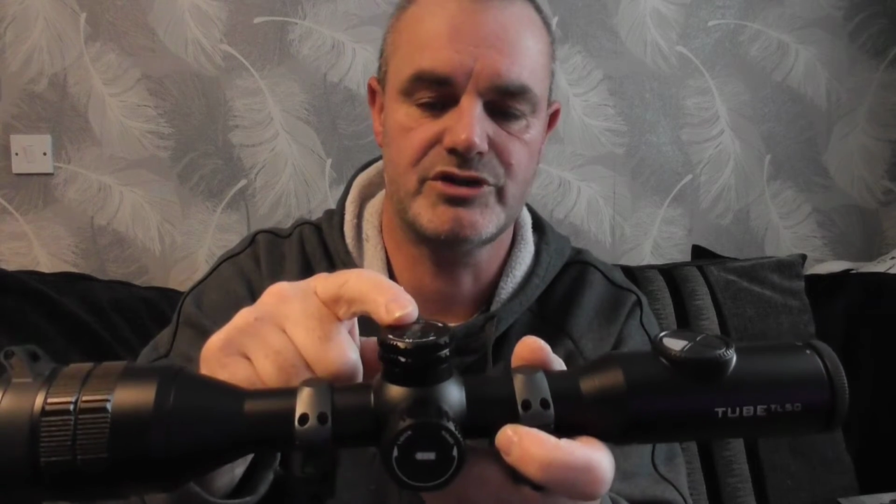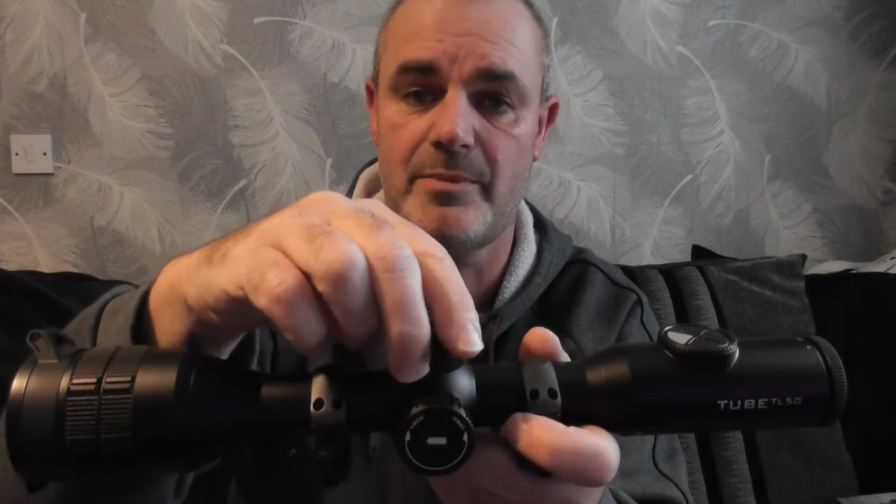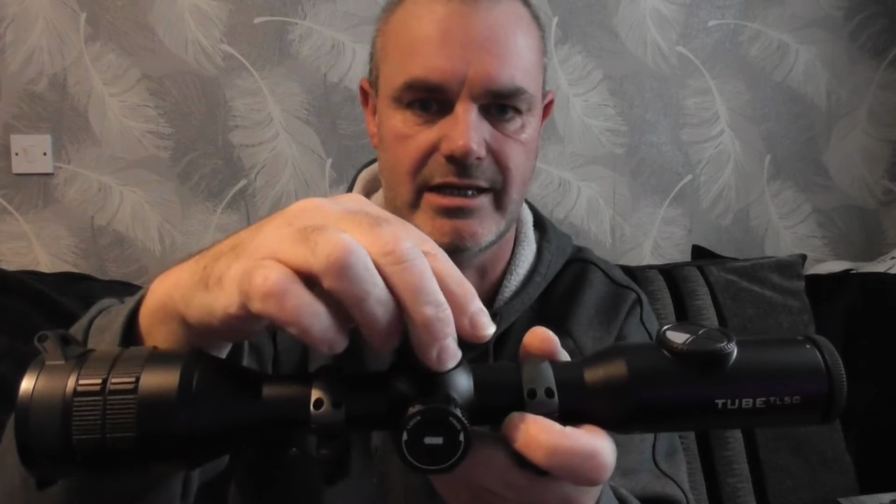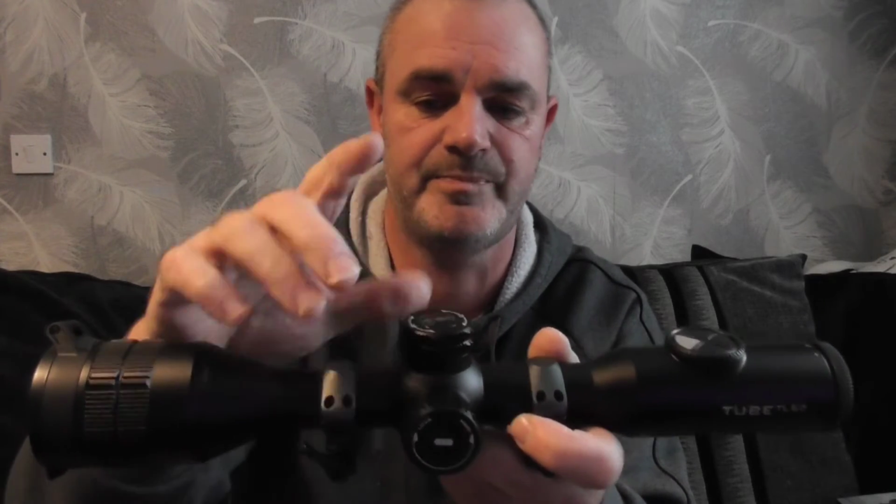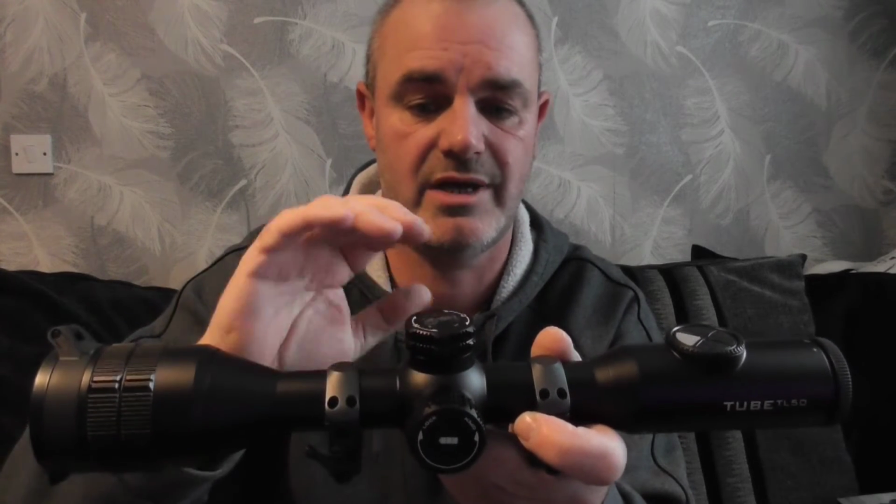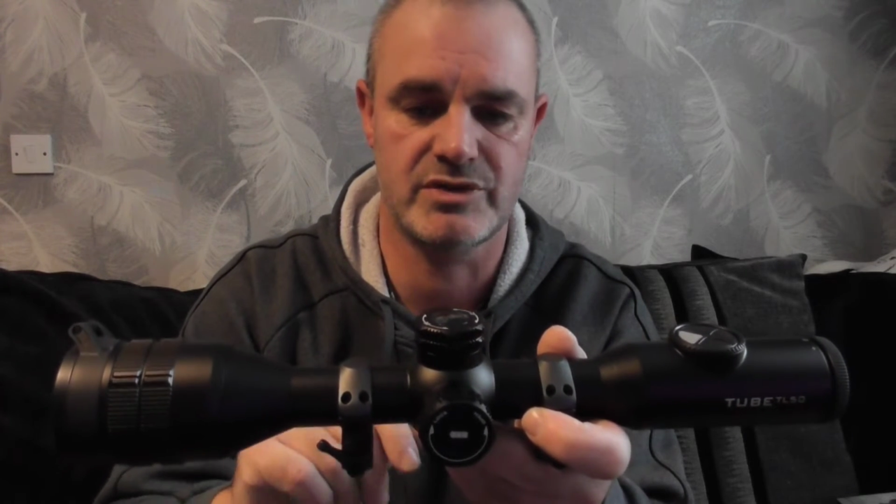Now the turret on the top is the main one. That's for zooming in and out. You can feel it as it's going round, but unlike the old model where it used to be click, click, click, click going round, that was so annoying, this one is non-silent. It's absolutely brilliant. Push and hold it and it activates the menu, and I must admit the menu system in this scope is brilliant.